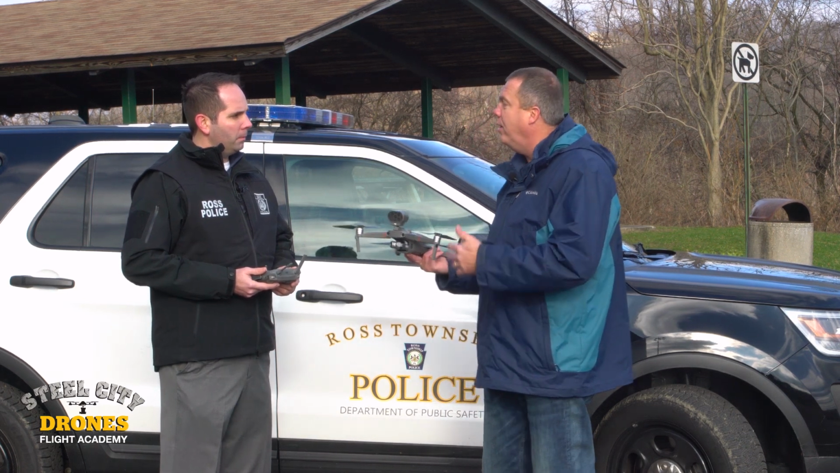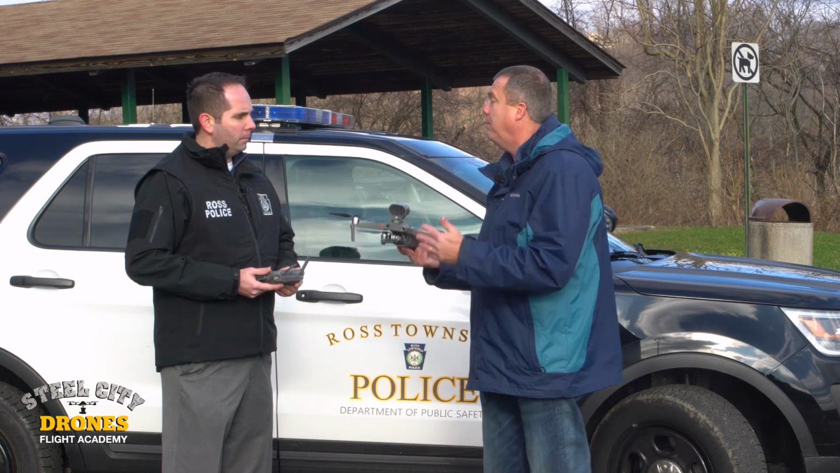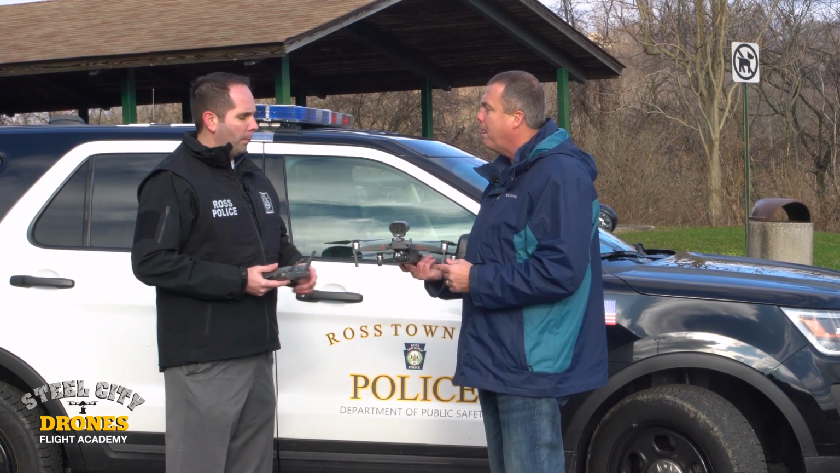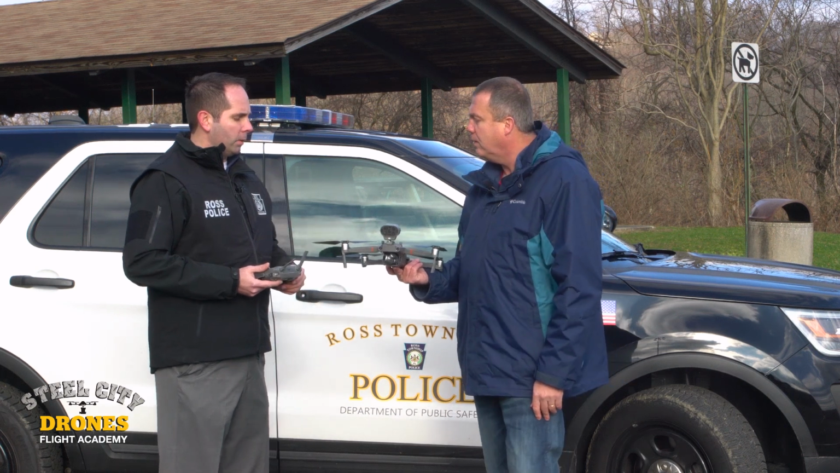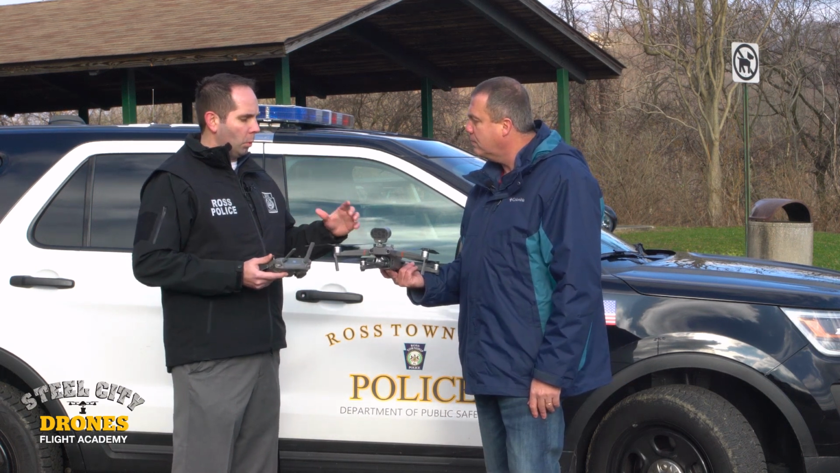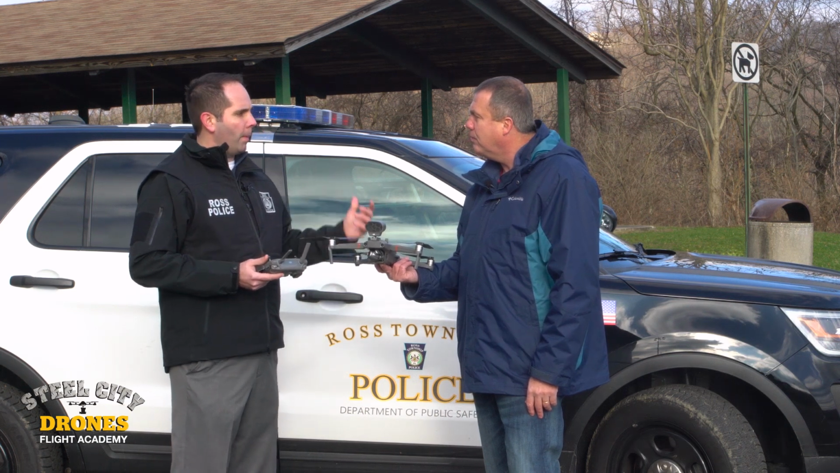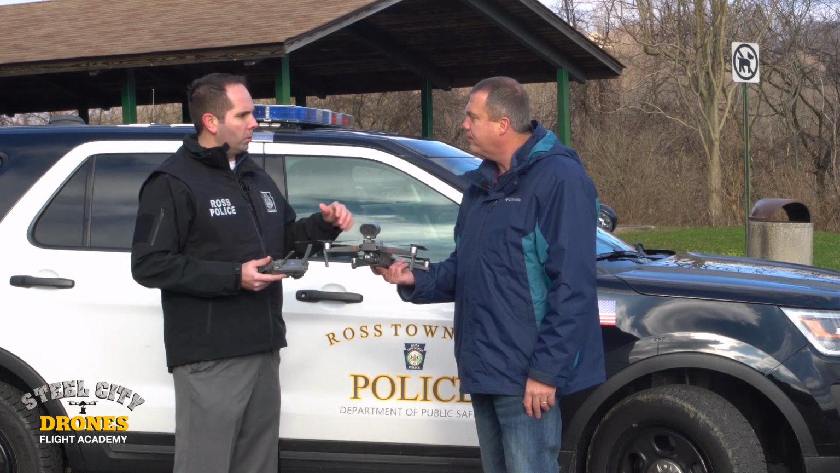You're already using the Matrice line, and the Phantom as well. How do you think this would fit in your department? I think the best feature of this for adding it to what we already have is the fact that it can be stored so compactly and deployed in a very quick and rapid situation, especially if you're looking to put drones into patrol use.